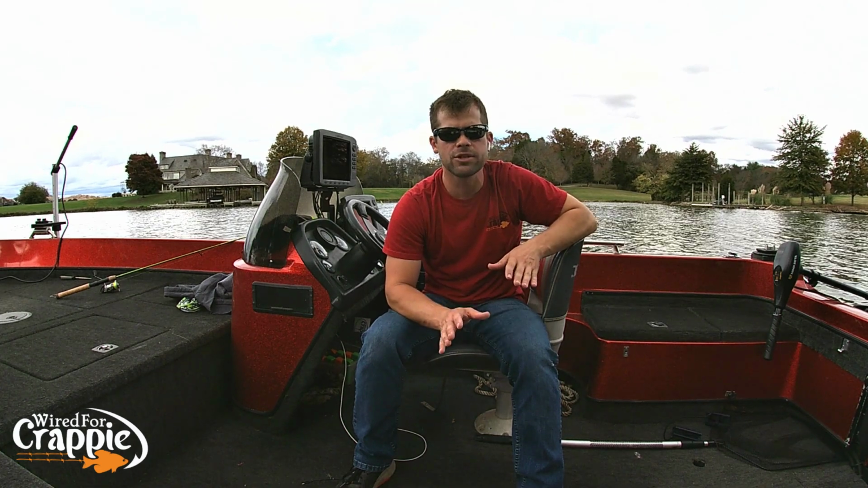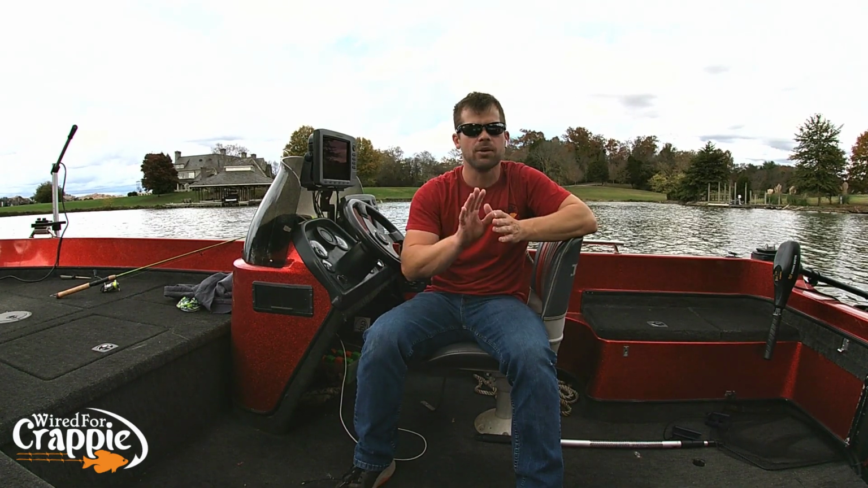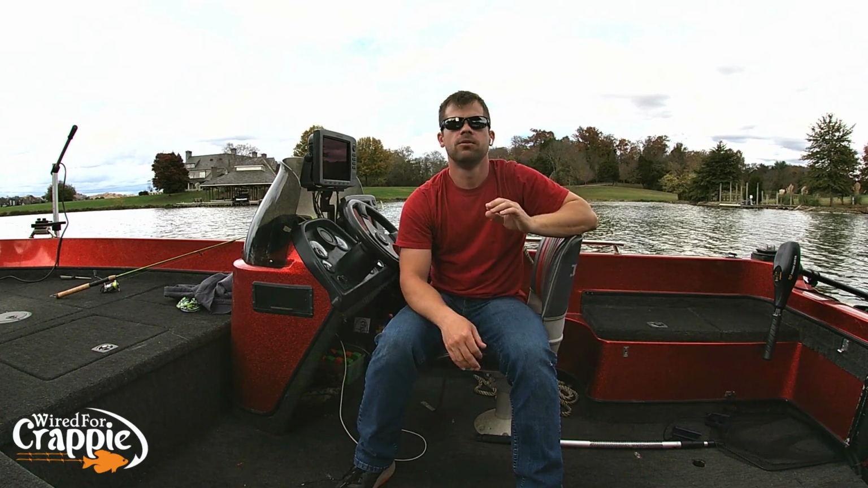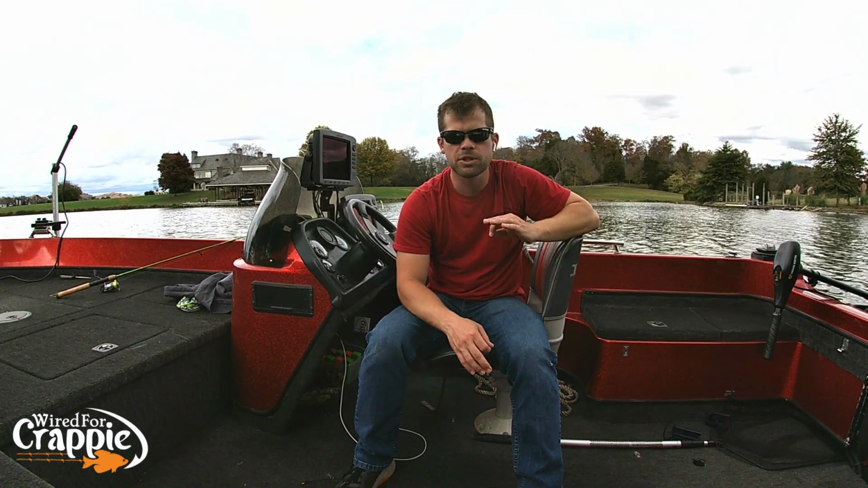Fish are the same way. Crappie are the same way. They use that main river channel like an interstate, like a highway, okay? Like a super highway. So they're going to run up and down that main river. They're going to use that main river, that ledge, if you will, to move from location to location, area to area quickly.